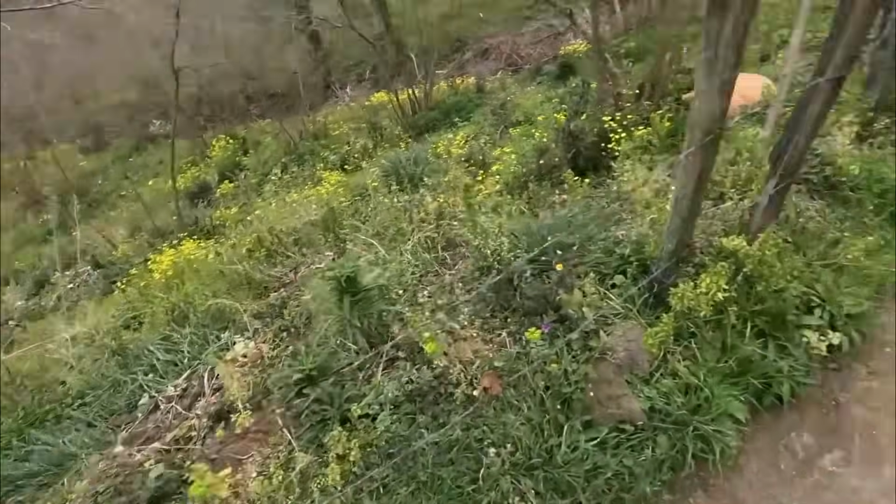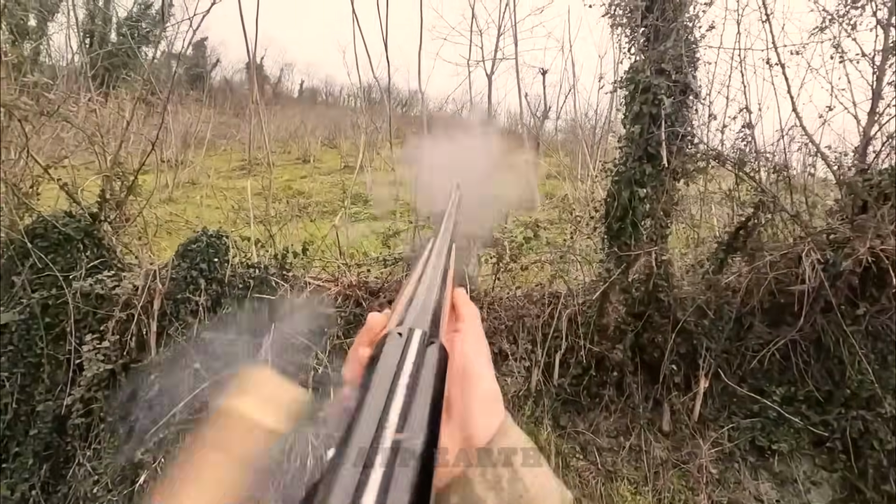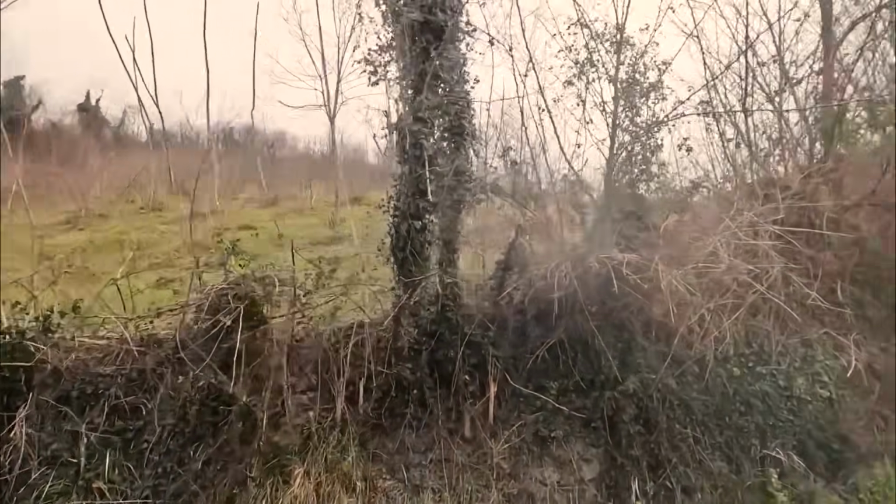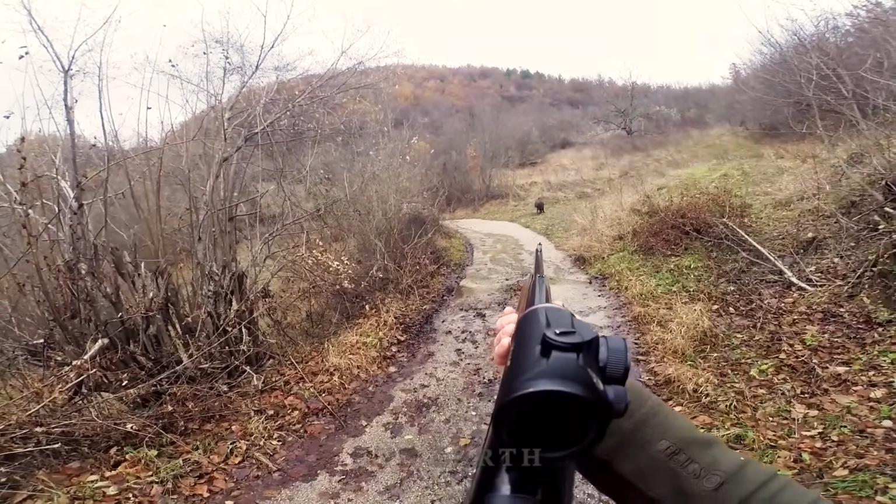Right after that, I hurriedly chased a wild boar along the path. Seizing the best possible opportunities, I tried to fire several shots. It wasn't until the boar attempted to cross the road that I was able to make an accurate shot.